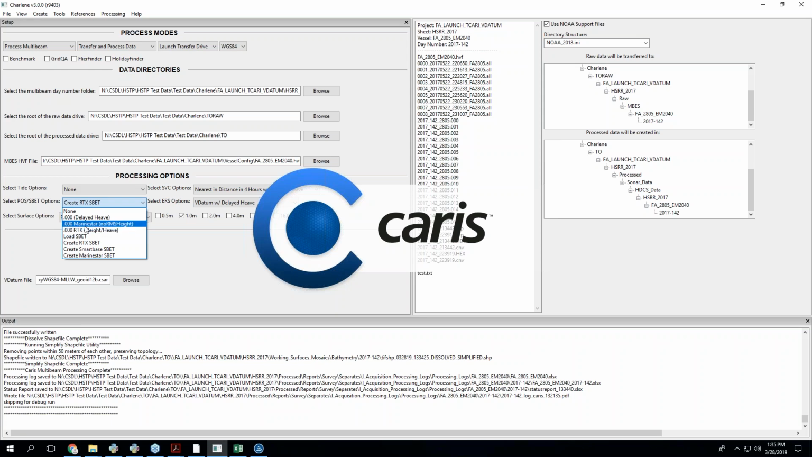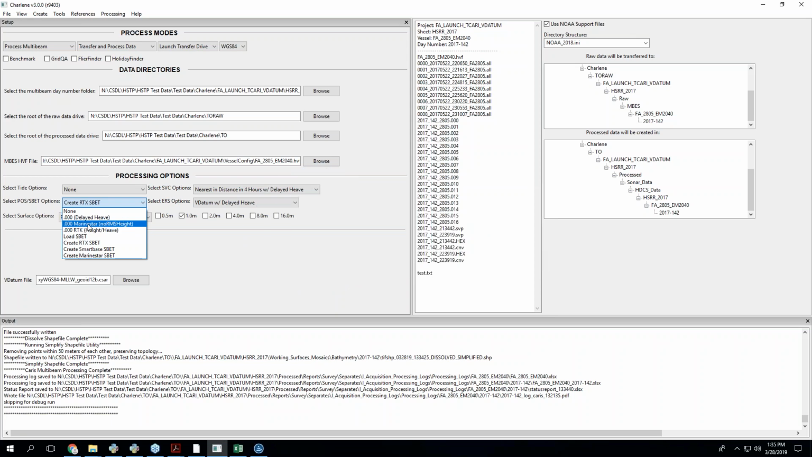If you're running Marine Star and you don't want to include the RMS height because the real-time RMS height is reported incorrectly, you can use this option. So there are a few other options that have sort of become legacy because very few people are using this. But those also exist in terms of the